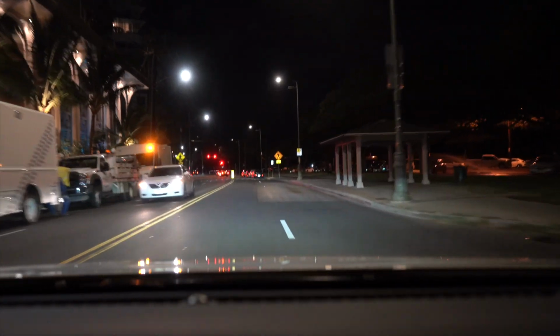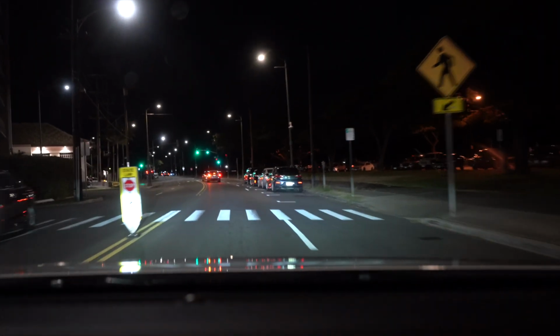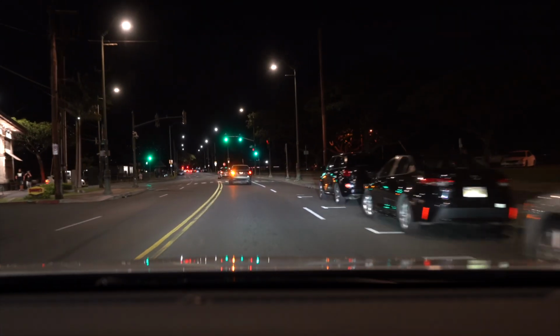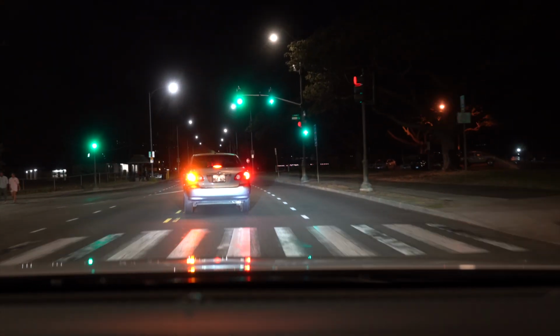So I'm passing some bars, hotels. Here's Denny's. Denny's should still be open. Denny's is usually open late. And yes, I'm right. Denny's to the left-hand side. You probably can't see it right now, but it's open late for late night munchies if you have them.